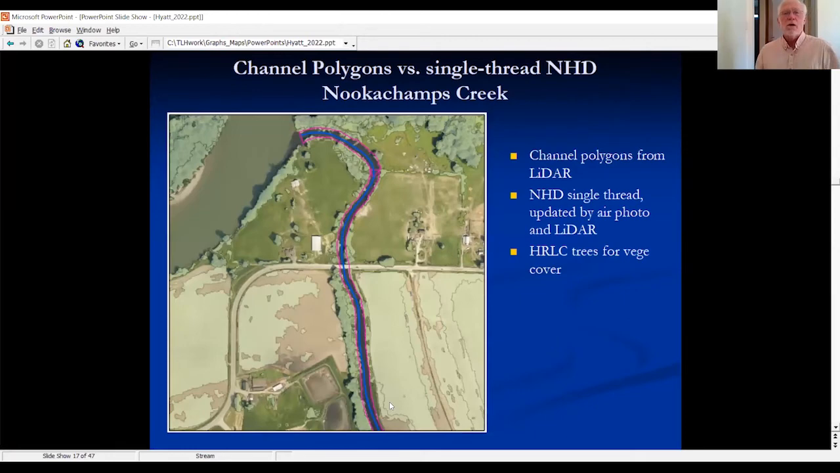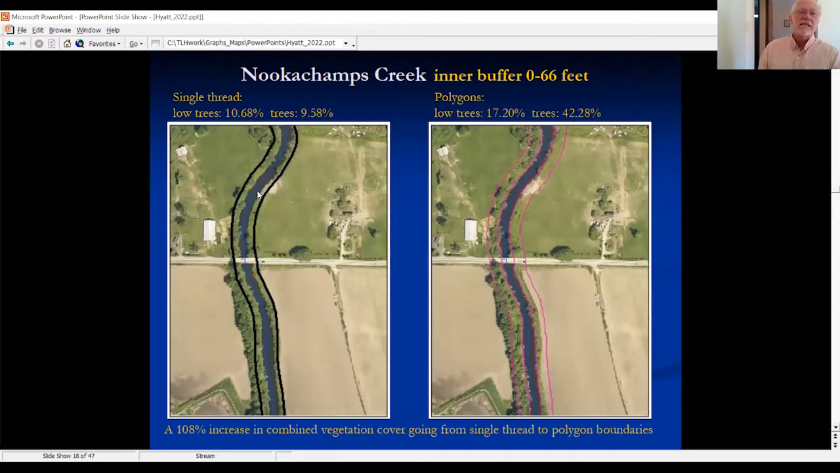The reason that's important is that when you try and buffer out from a single thread, your buffer includes a lot of water. So using some vegetation data shown here in this green from Kim Pierce's high resolution land cover, and comparing buffers off of a single thread channel, a 20-meter buffer either side, and then buffers coming off of a channel polygon, 20 meters on either side, you see that what's encompassed here is a lot of water and not nearly as much land.